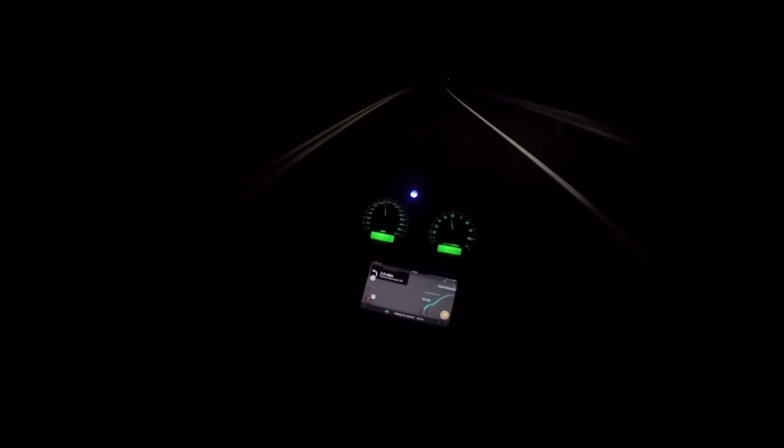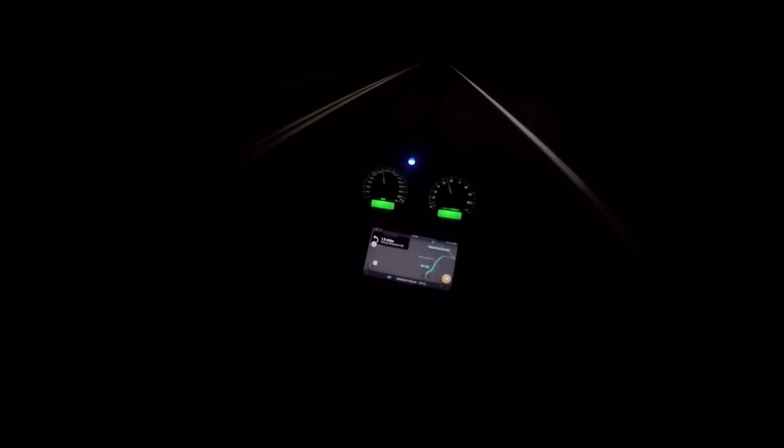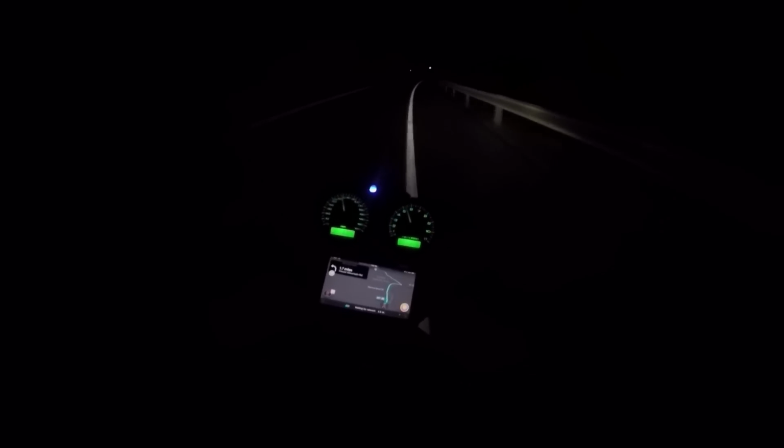Monodemic is just lighting up the way. Can you see how far? I mean, GoPro kind of has shitty night quality, but take my word for it. I can see everything. All the sides, ahead, everything.